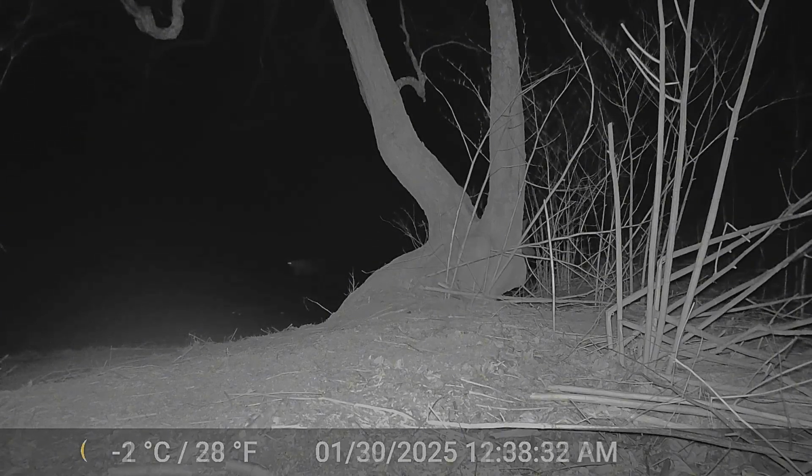Just a couple hours later here, that's another coyote out on the ice. It could be the same one, but it's hard to tell. But that's literally just a few hours after that coyote was right up there sniffing that red fox poop.